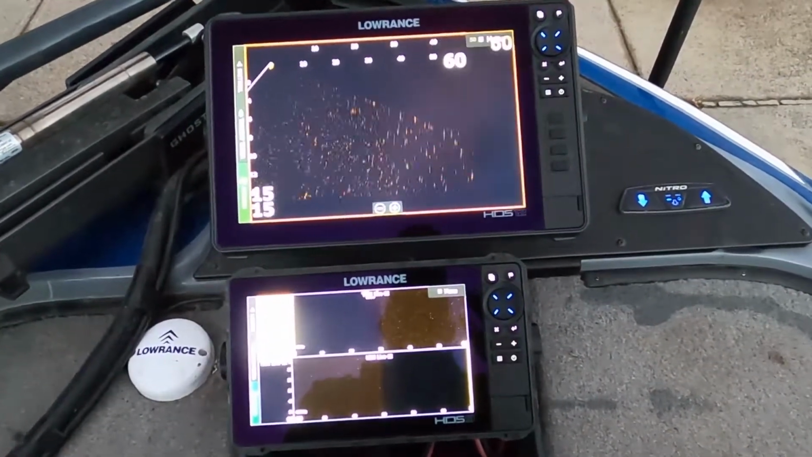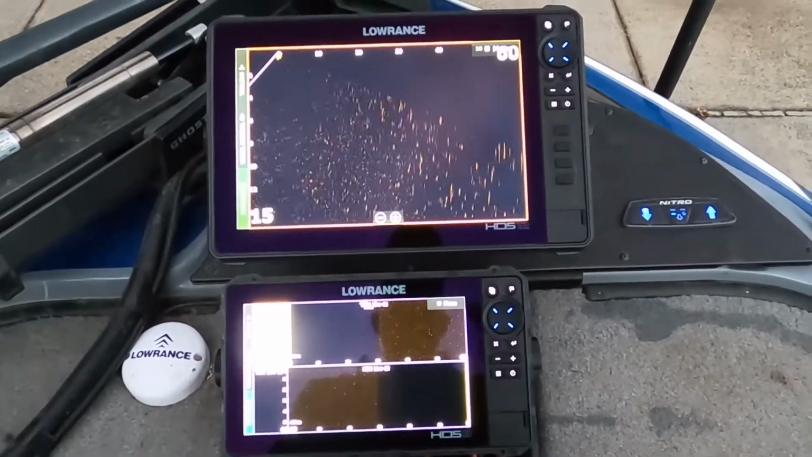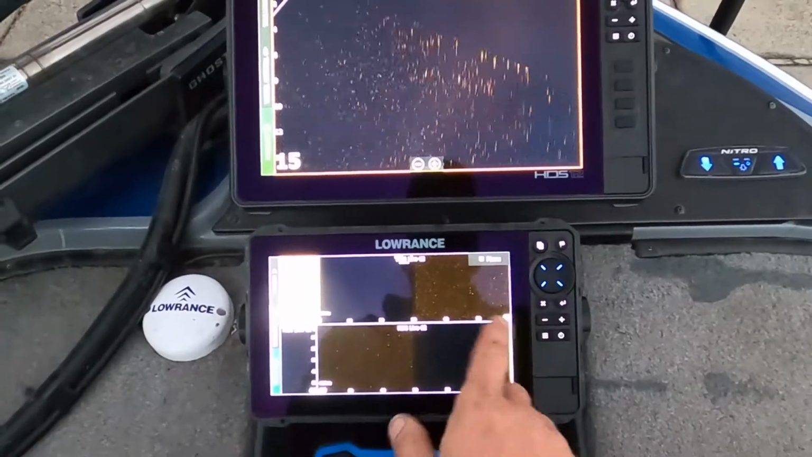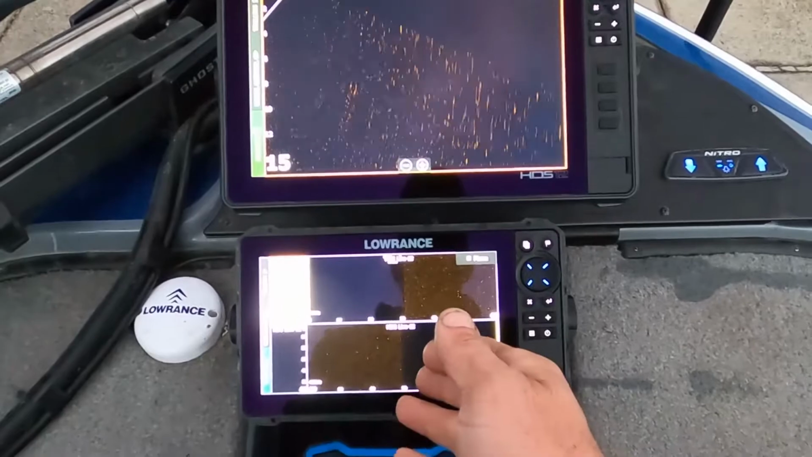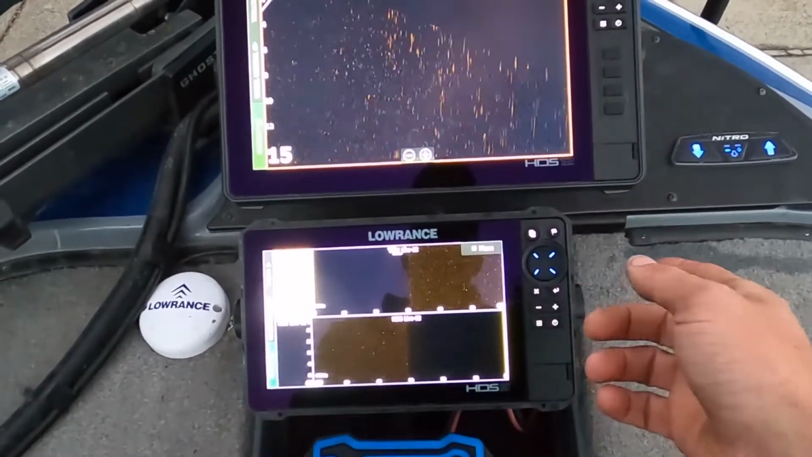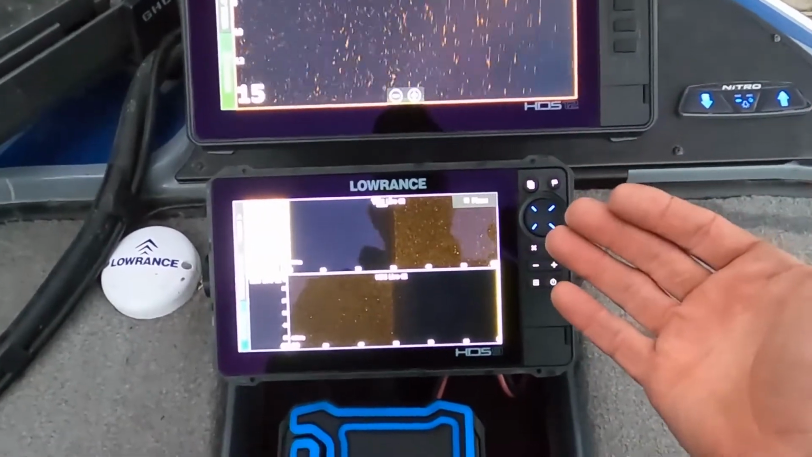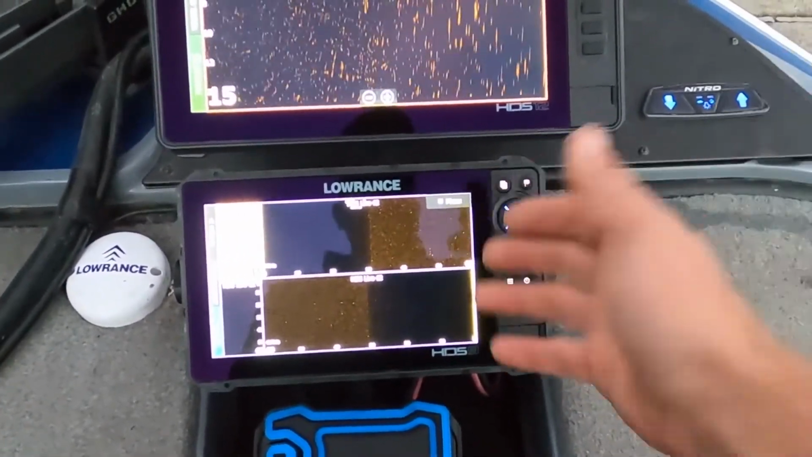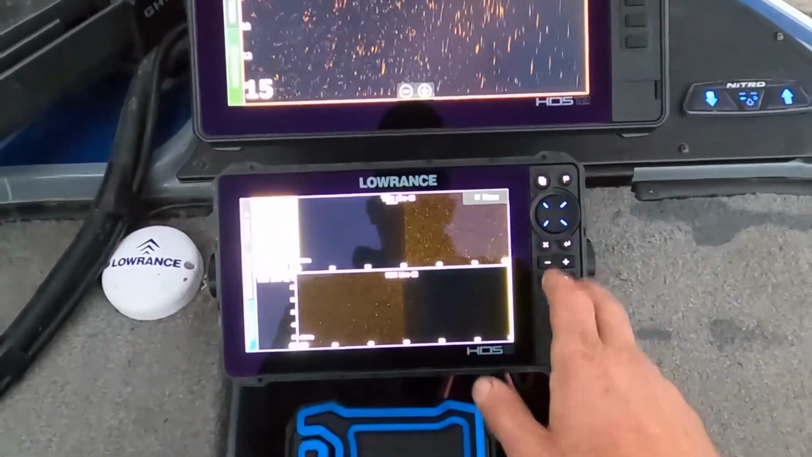So there's like Don Pedro, not as familiar with that lake, there was a rock pile off to the right hand side of me. I had no clue it was there. I was working a specific rock pile. Seeing that other rock pile and knowing it was within casting distance, I was able to pick up a couple extra fish. And that side scan on there can really help you out. It gives you a lot of information.